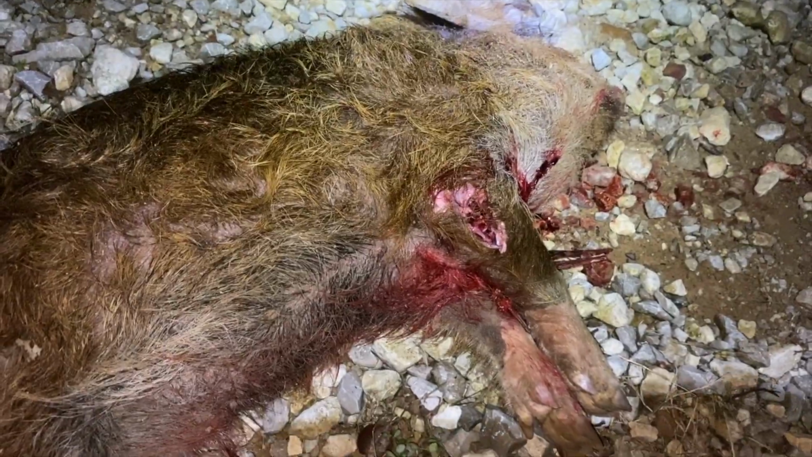See what type of damage it did on the other side. This was the 147 grain ELD-M. Rip right through him, expectedly.